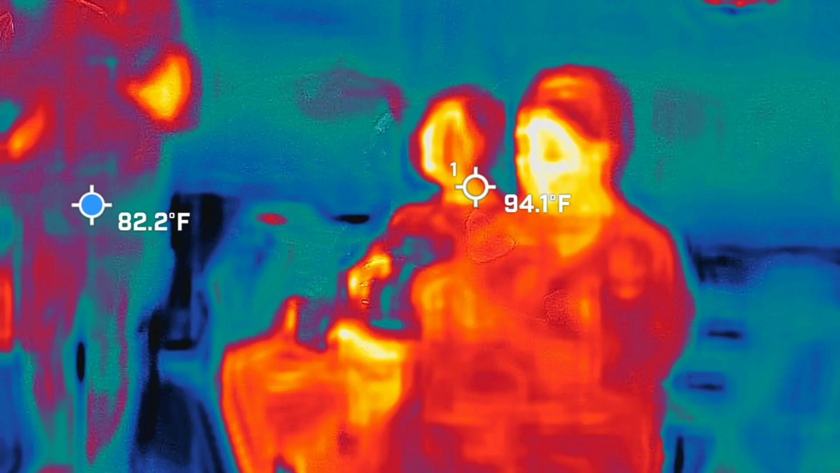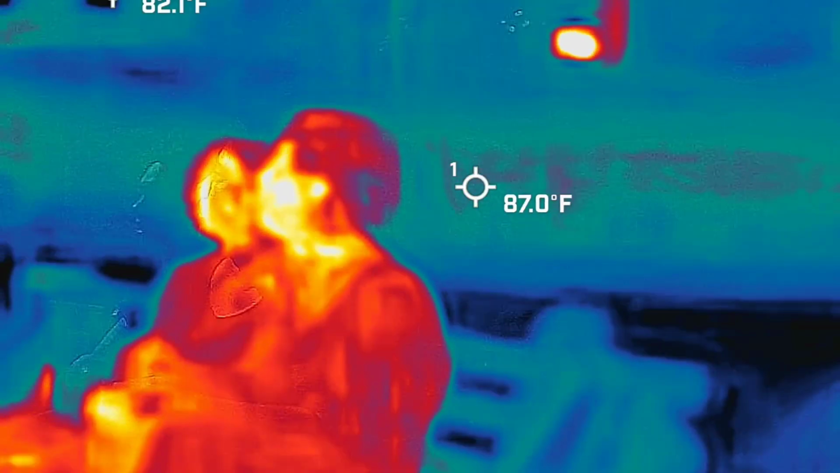I will tell you that this whole experiment with both the VR and the earpiece is supposed to be one person. I actually had to pull a girl out last week because she started hyperventilating. So again, this can be very disorienting.